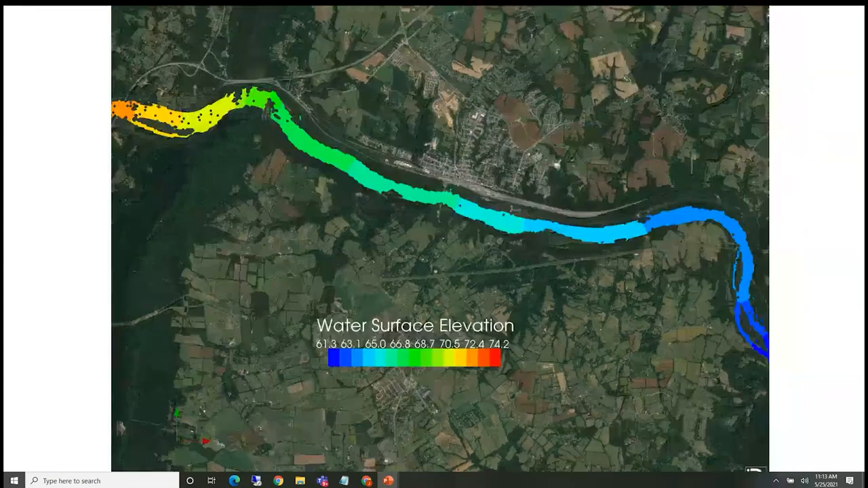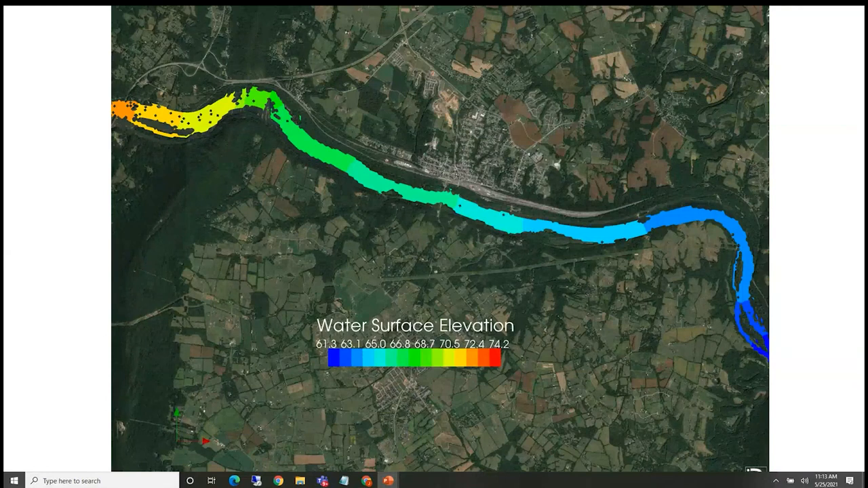So with this coordinate system fit onto the data, we can run a variety of models and get water surface elevations and vertically averaged velocities from those computations. So this is just a single example of water surface elevation. This is done for the flow when the LiDAR was flown.